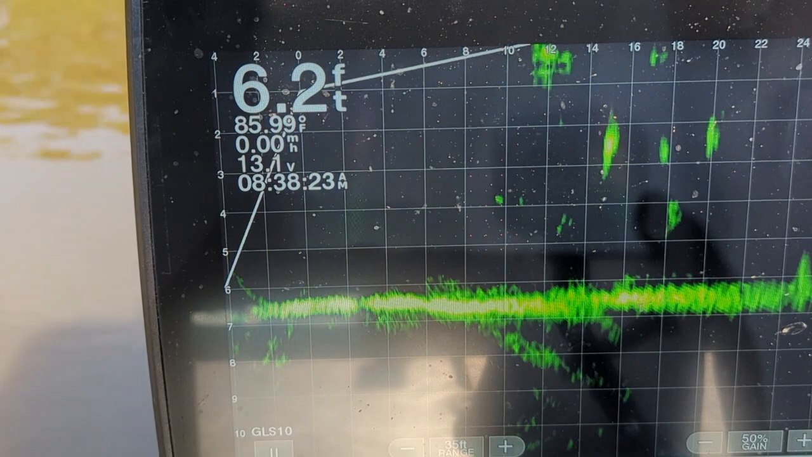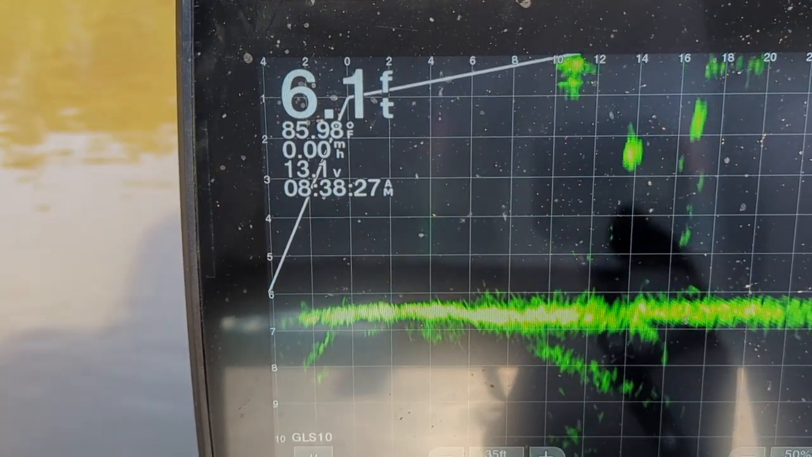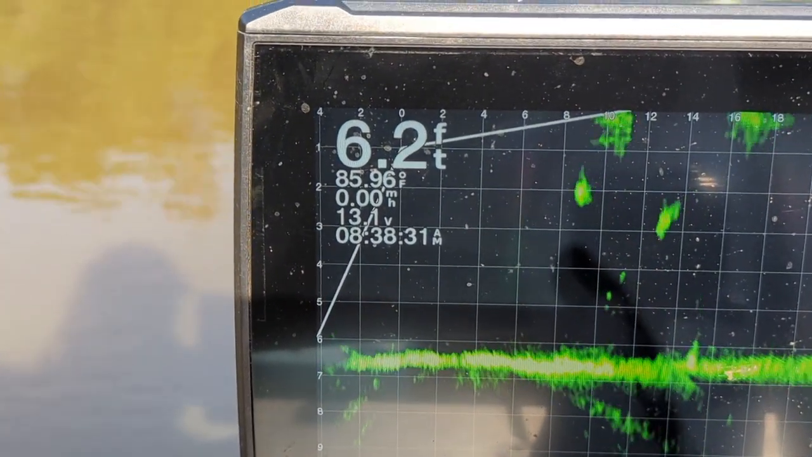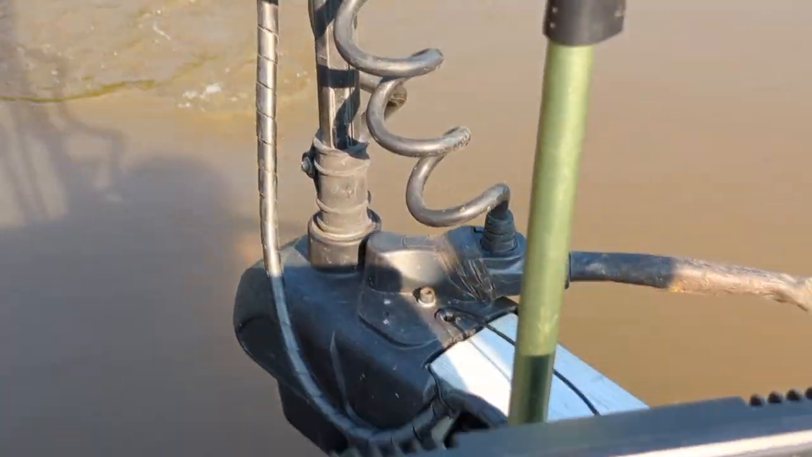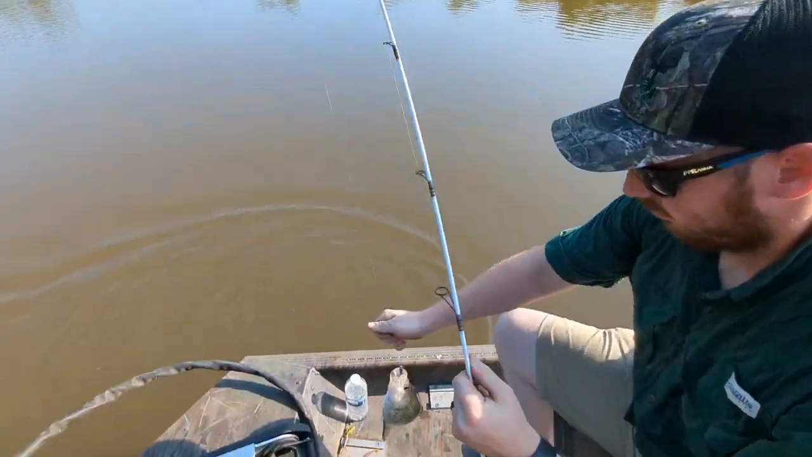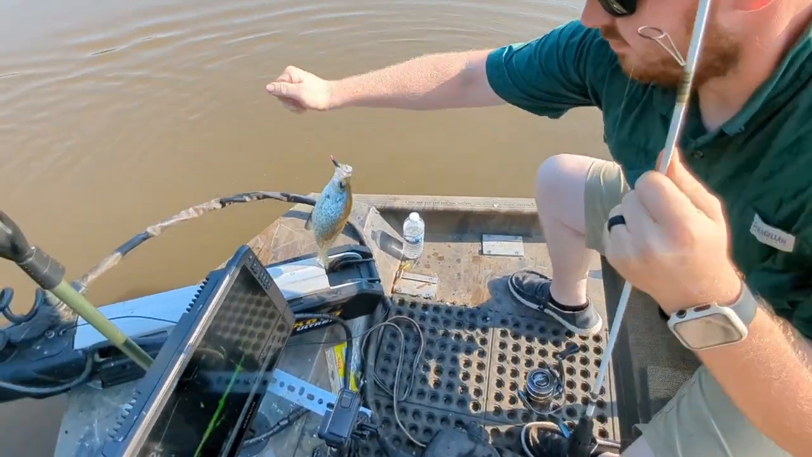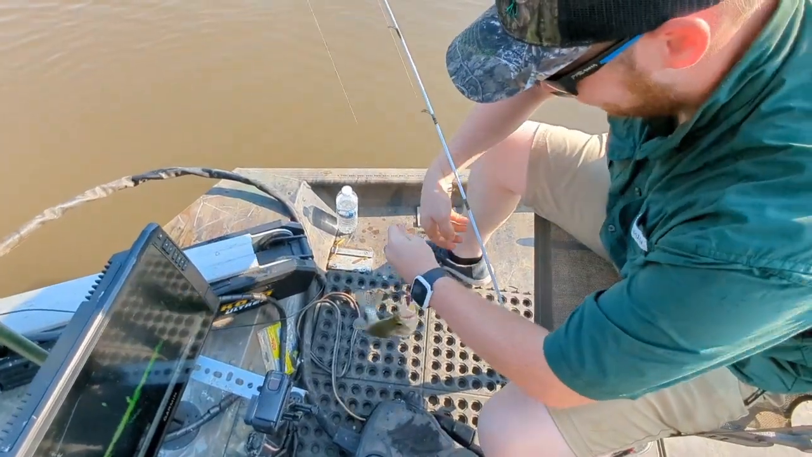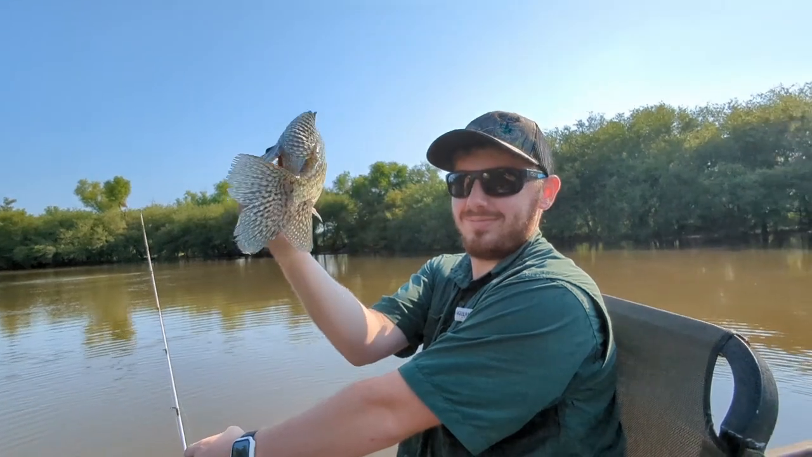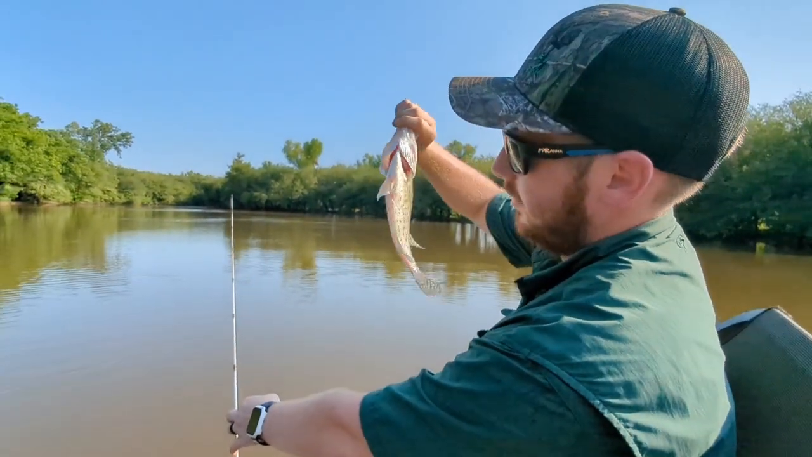14 now. Yep, you're on them right there. He's coming. Okay. Nice black crappie if you don't throw him back. Pretty one. Thick, ain't they? Yeah. Good eaters.